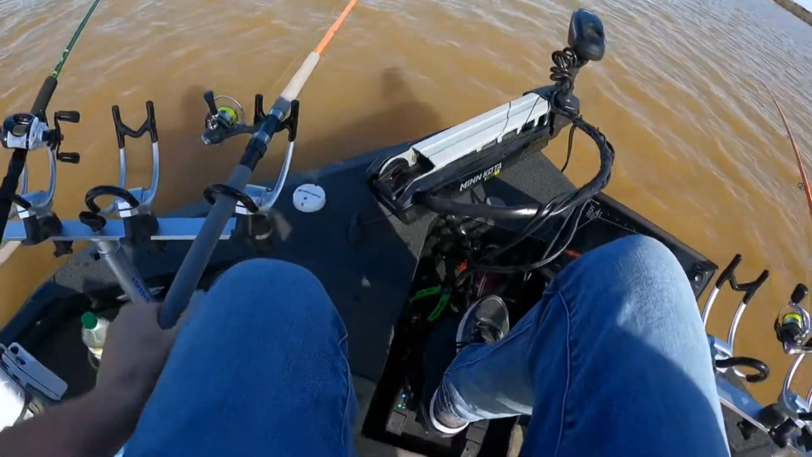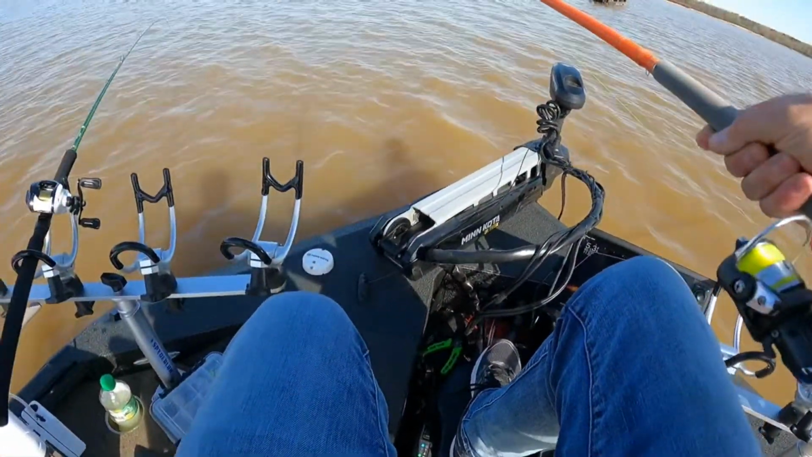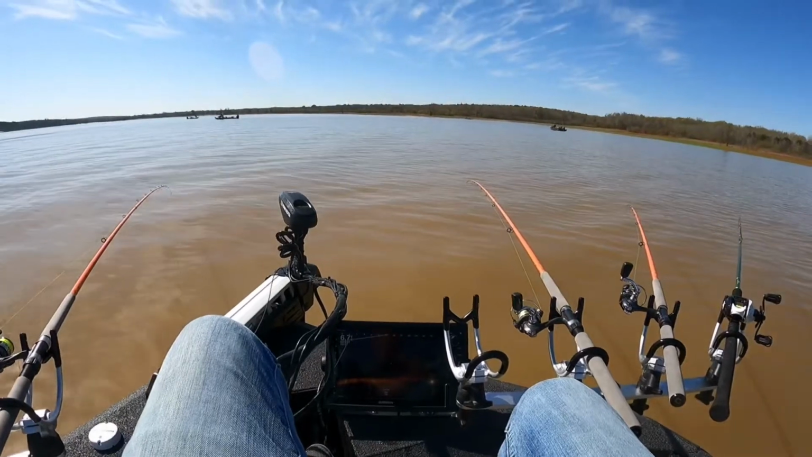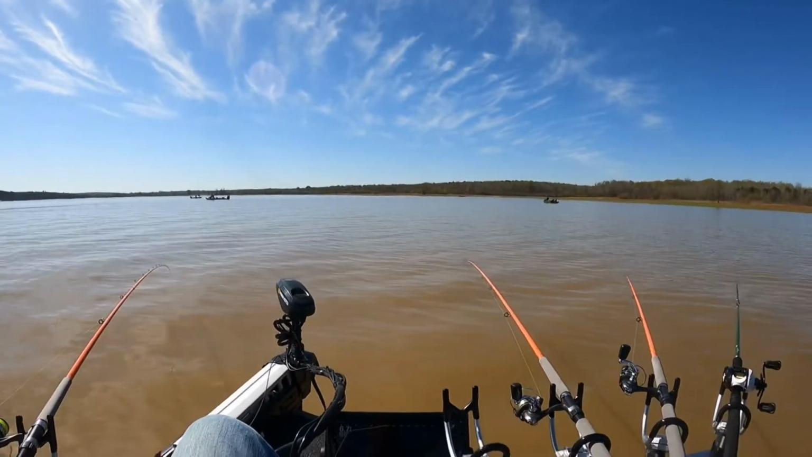There's one right there. Right there. Oh man, that was a good fish. Slowed down a little bit.